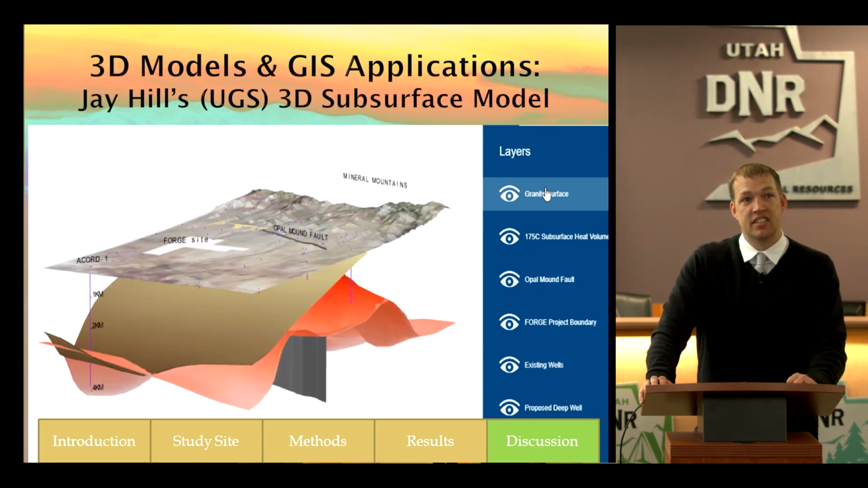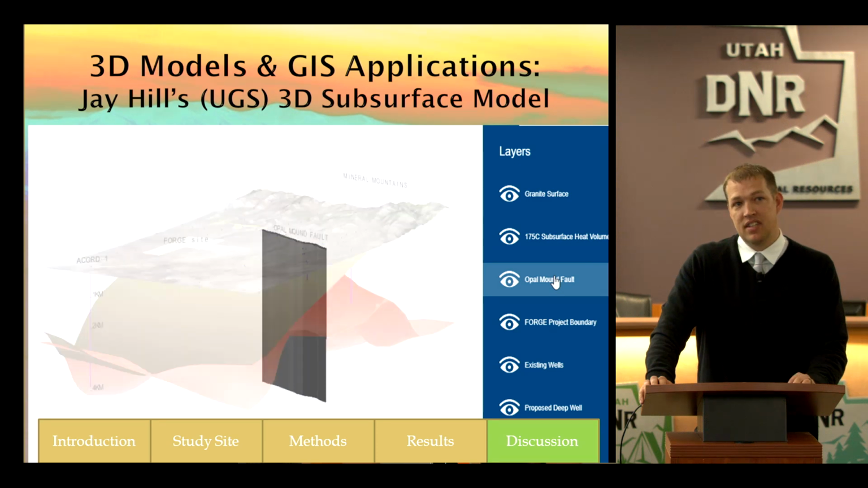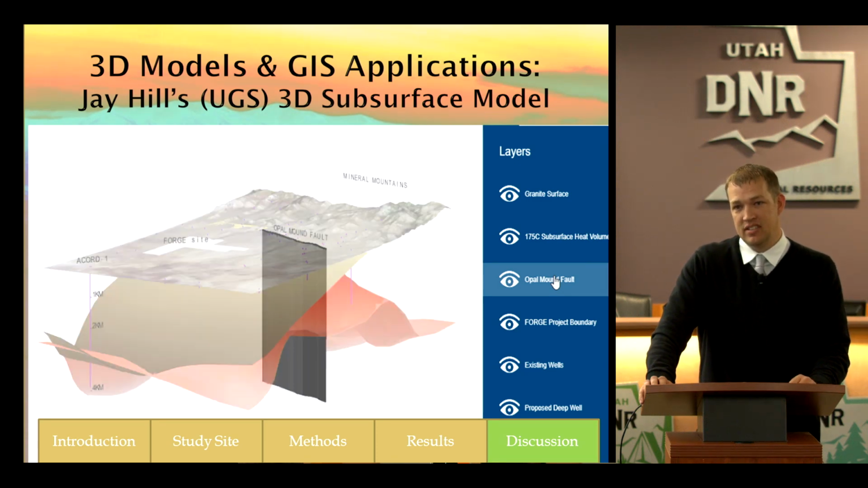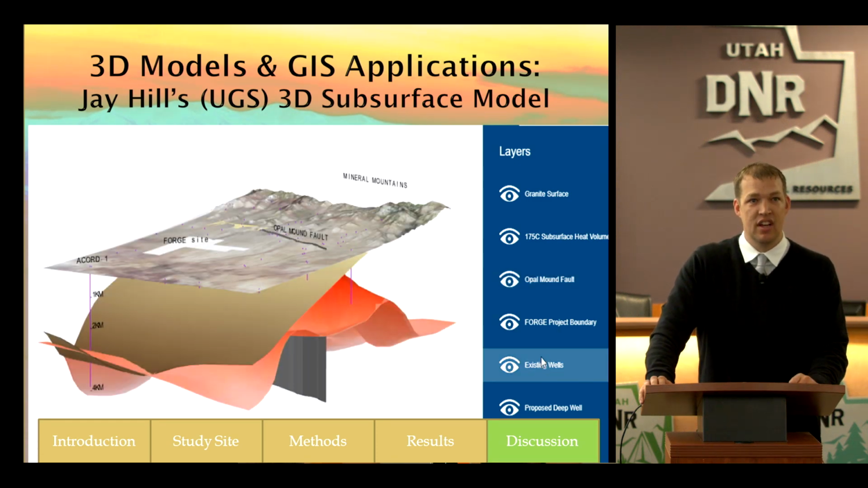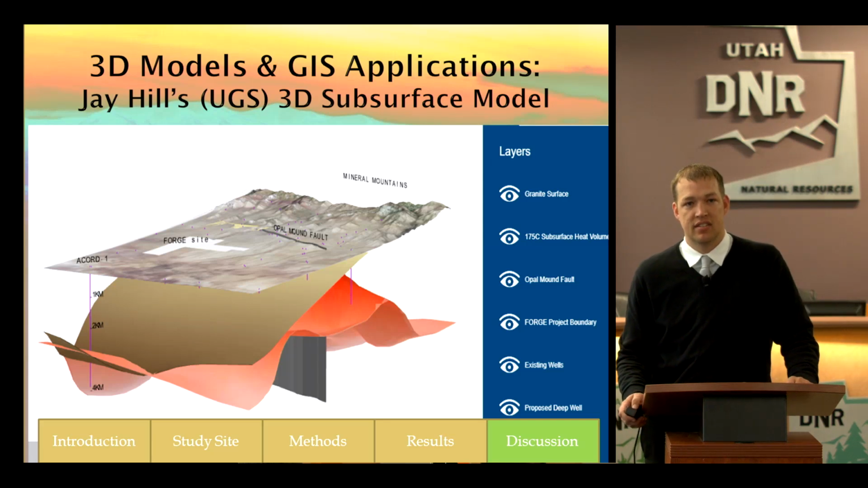But below that, you can actually see these granite subsurfaces. So he was able to actually calculate where that was, and he was able to do the same with the heat volume map. I thought that was something that was very interesting. He also put in the fault lines, and you can insert those. You can put in your existing well structures, where they're going, and you can also put in proposed well structures. And that was something I thought was pretty neat that's already been used in some other people's work in the DNR, and I thought it was something that would be nice to show you guys that could be applied to us down here in Dahlgren.